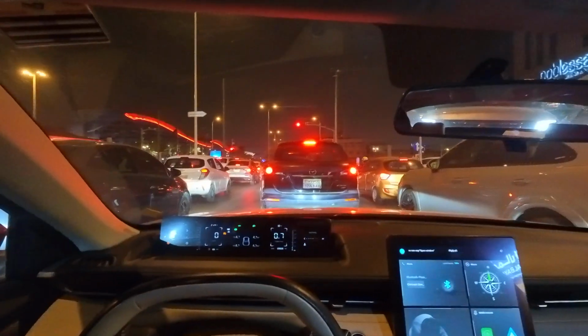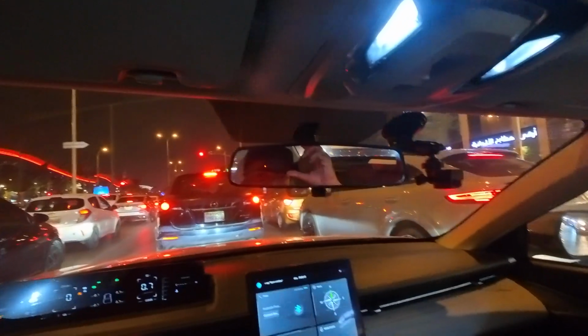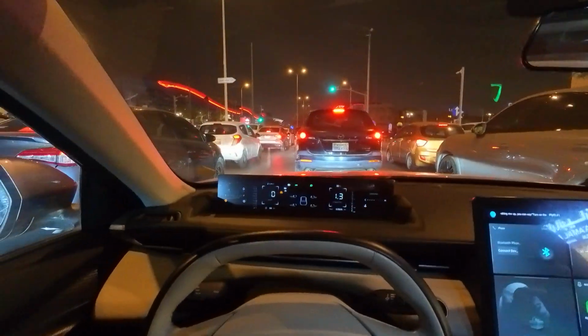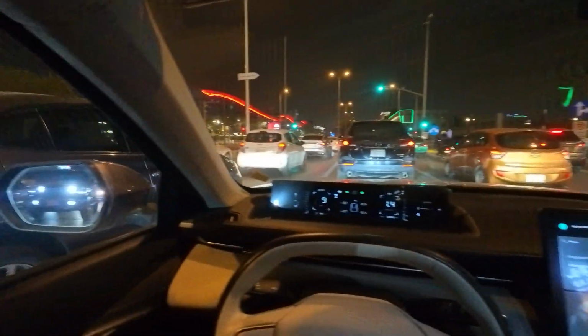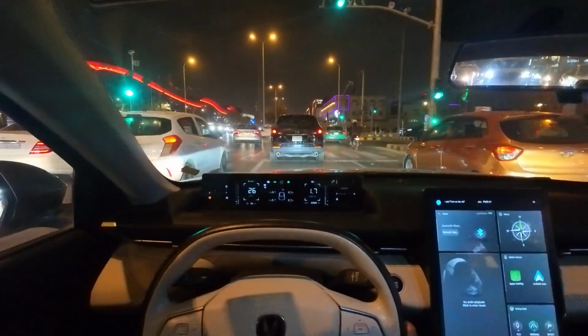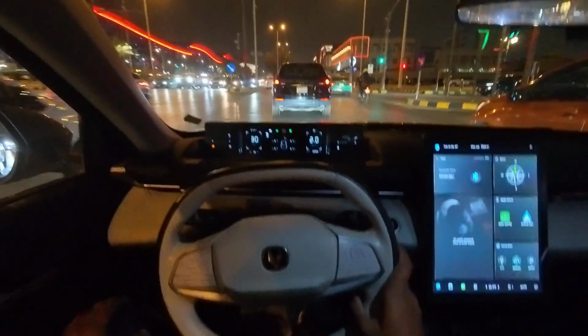People who record their drives, I've seen them using the bigger GoPros like this size up here on the caps, but mine, the Insta360 Go 3S, is very small in size and very convenient to use, very light as well.